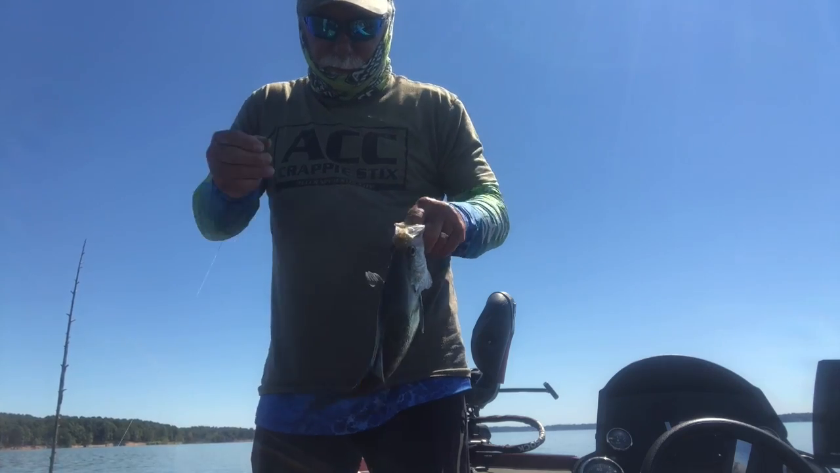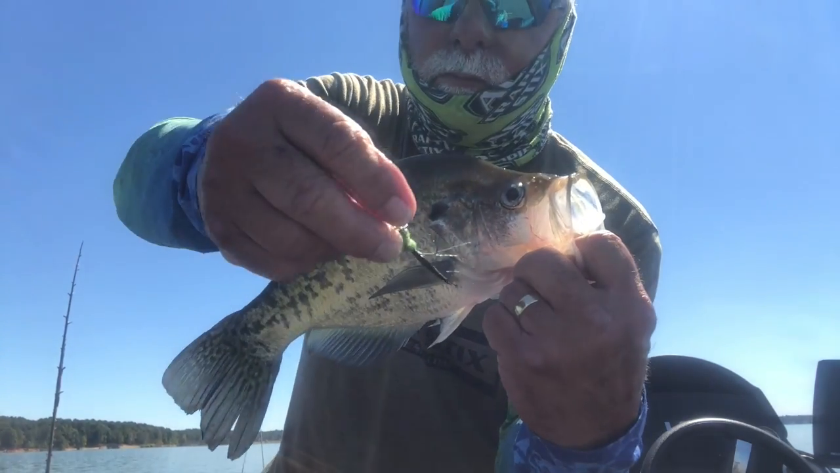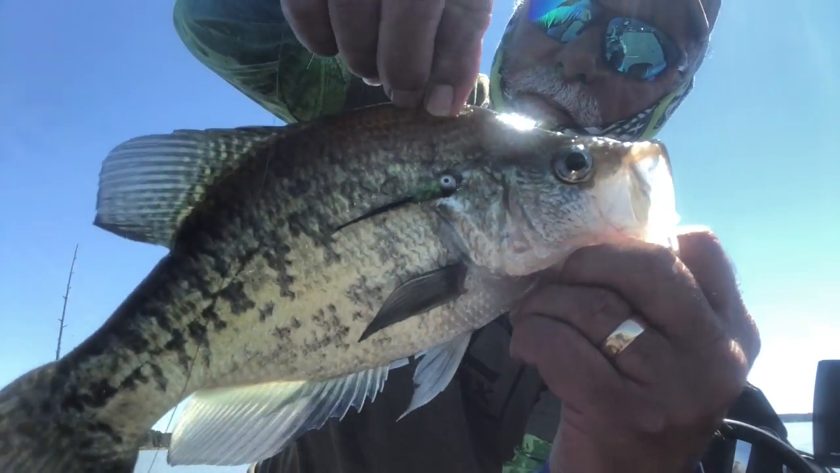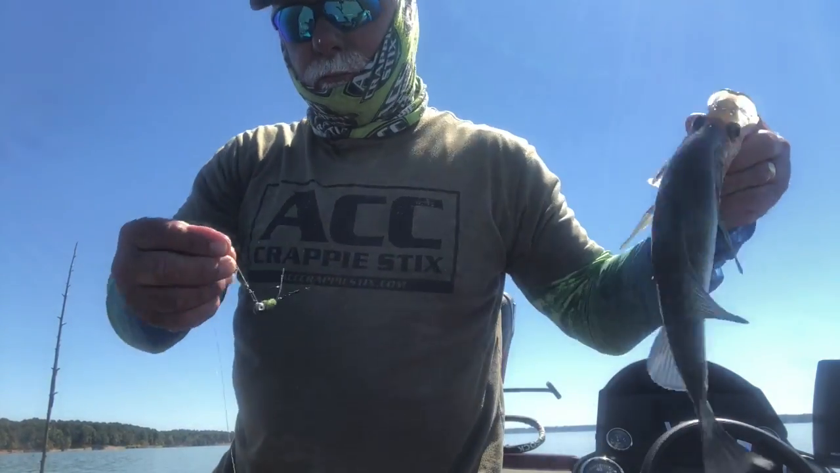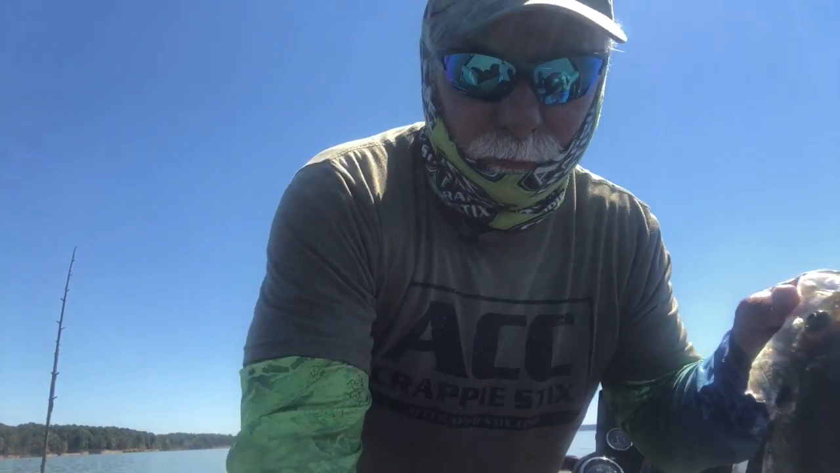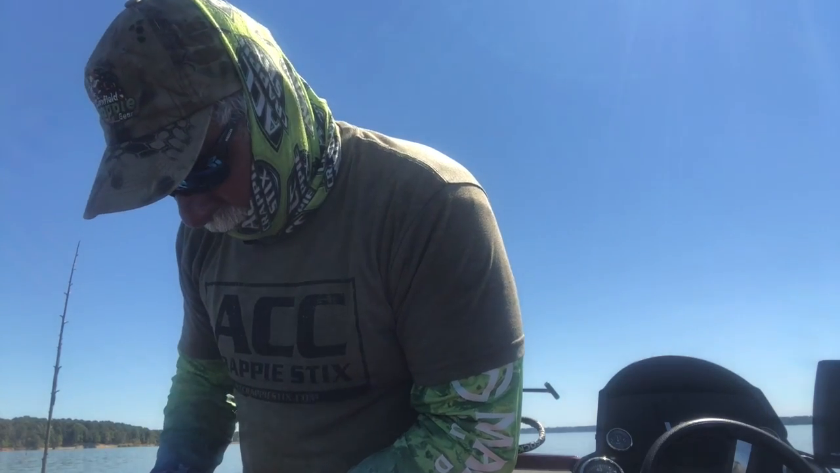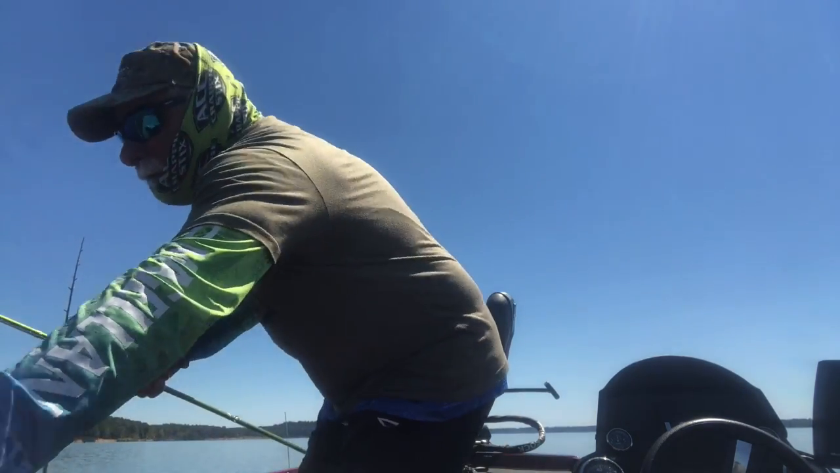Caught him on the black and chartreuse there. Getting there. Coming into view on the right side of the screen right there. That's my kind of fish.